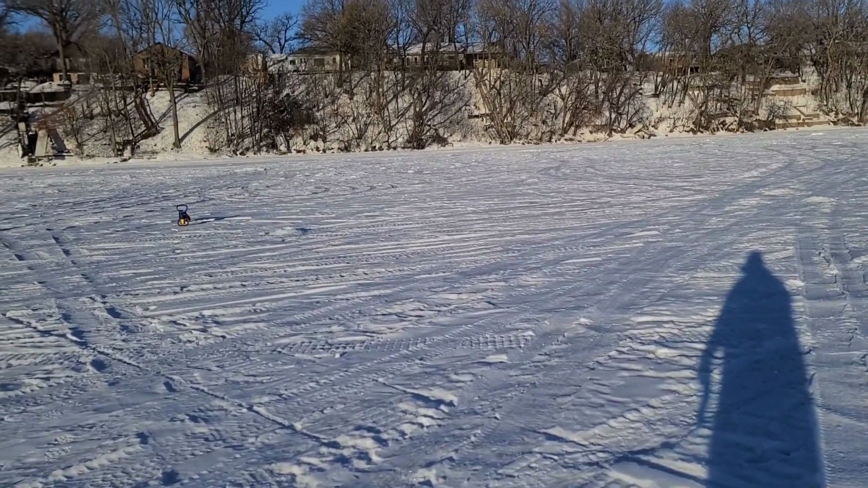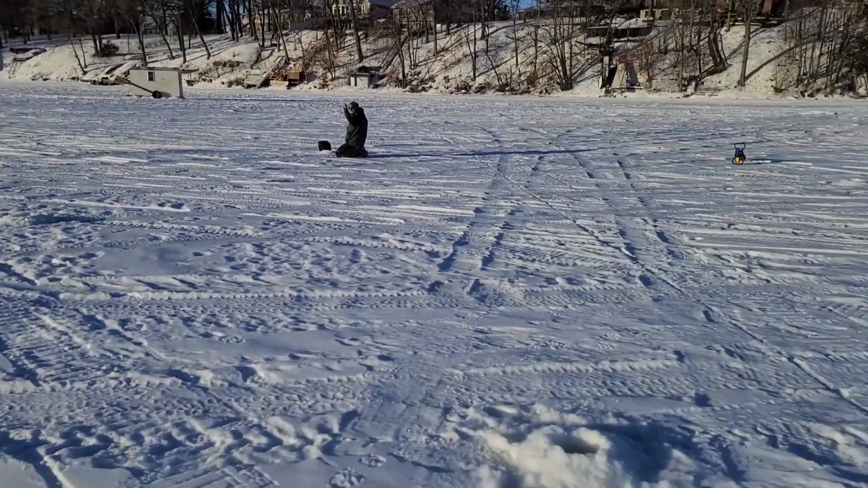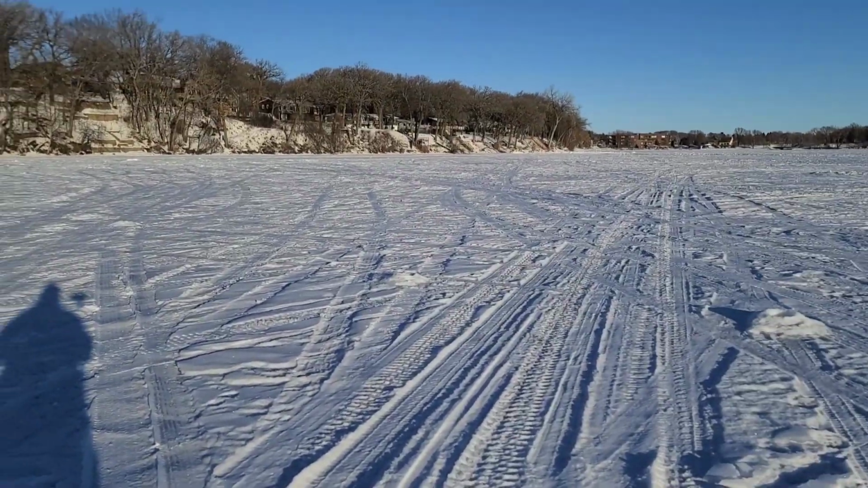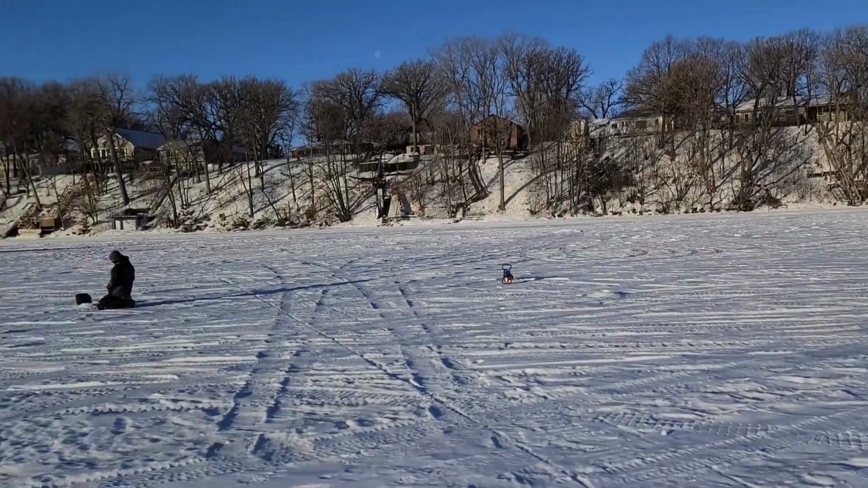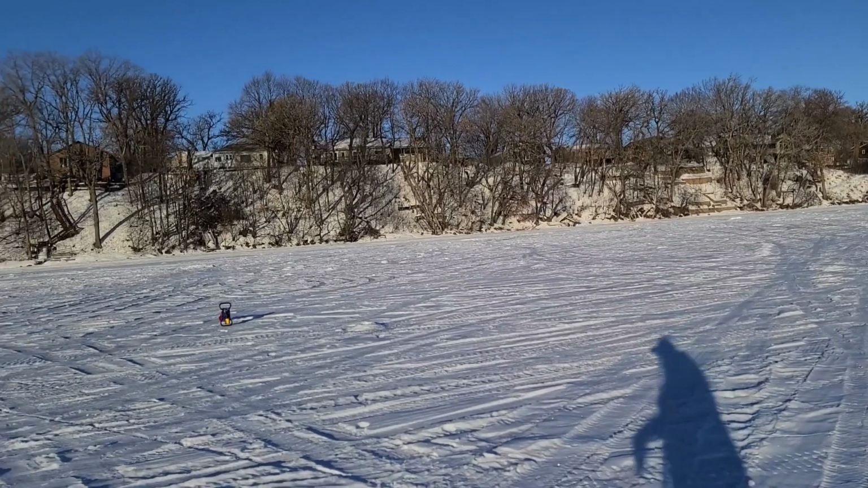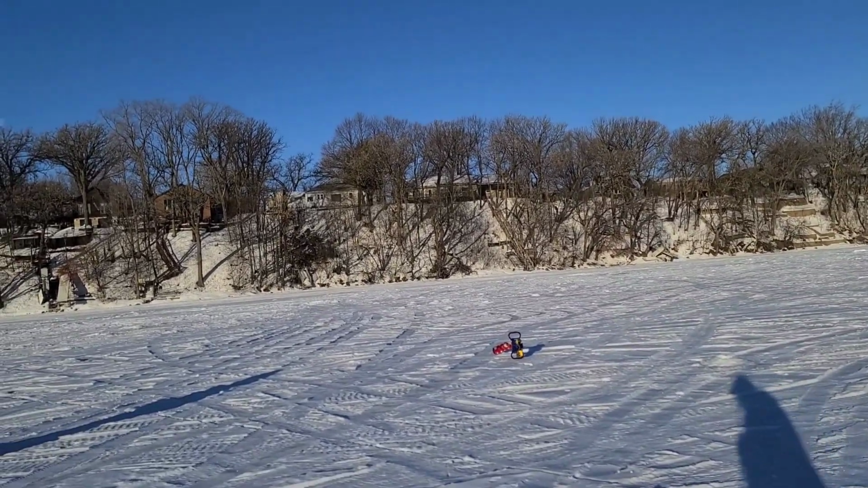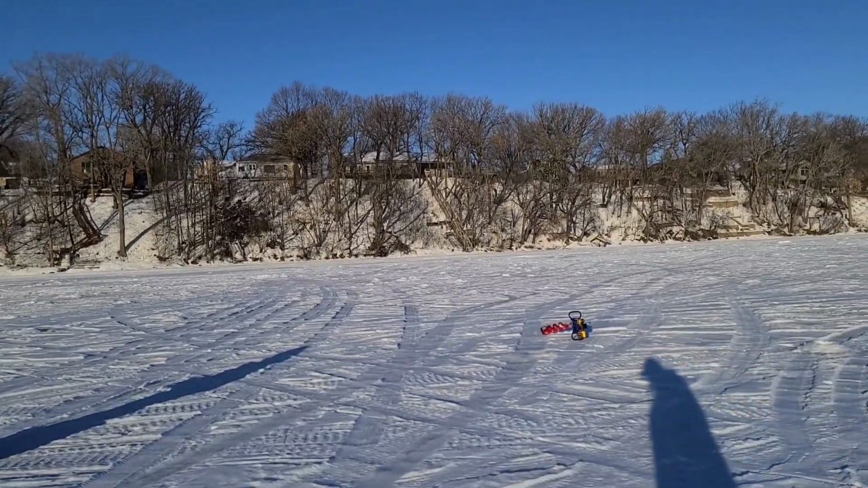So center hole, and I made a circle all the way around here. Decent area. That way, if we do get on fish, we can kind of pinpoint which direction they're going if they're moving, and then you can drill another circle.